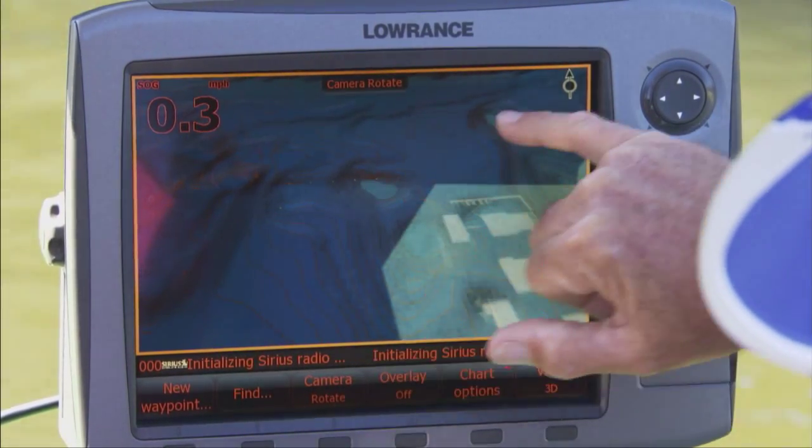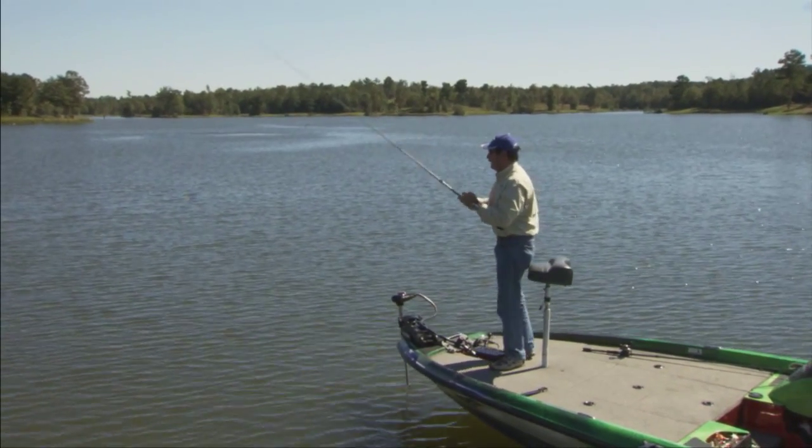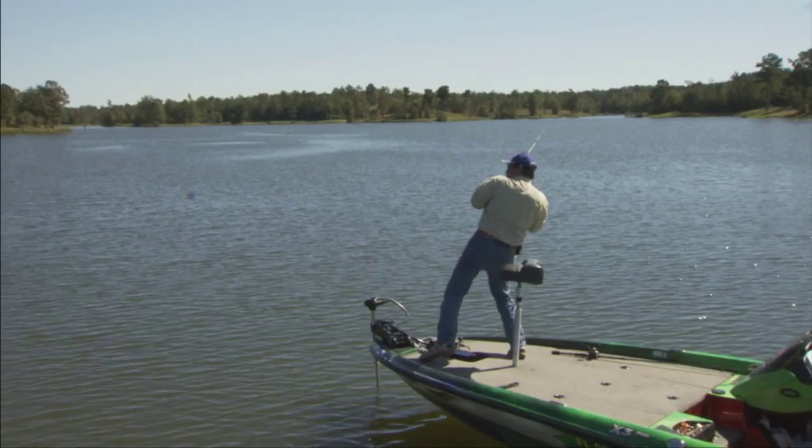I can do it right there on my unit, sitting at my house, and that means instead of being on the water looking, I've actually done it ahead of time, and my time on the water is used just fishing. So utilizing that time on the water to catch fish, and that's what I like doing, is catching fish.